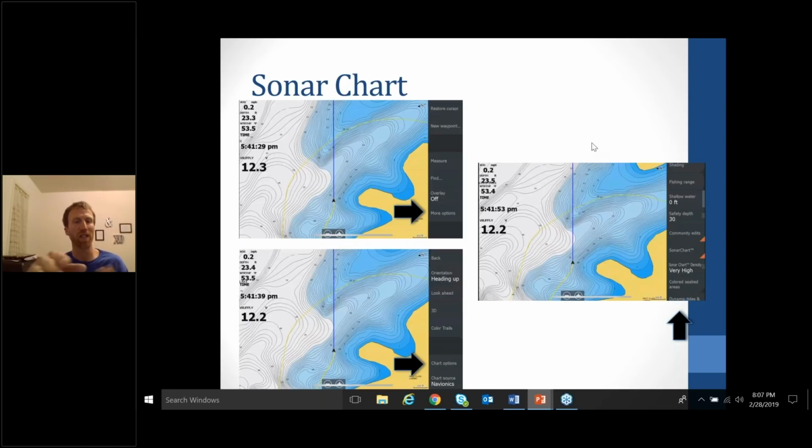That's going to give you that super high detail that we all want out of our Navionics cards. So just be sure to keep that in mind whenever you buy a new chart and you put it in. Just make sure that Sonar Chart's turned on.